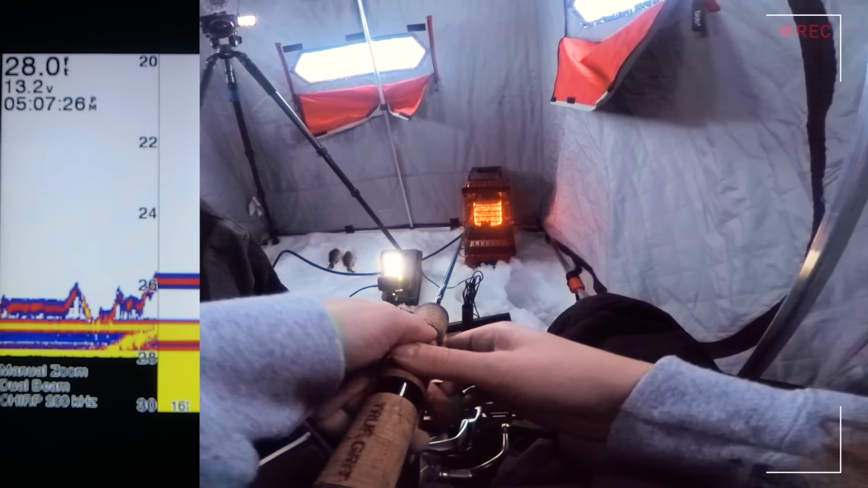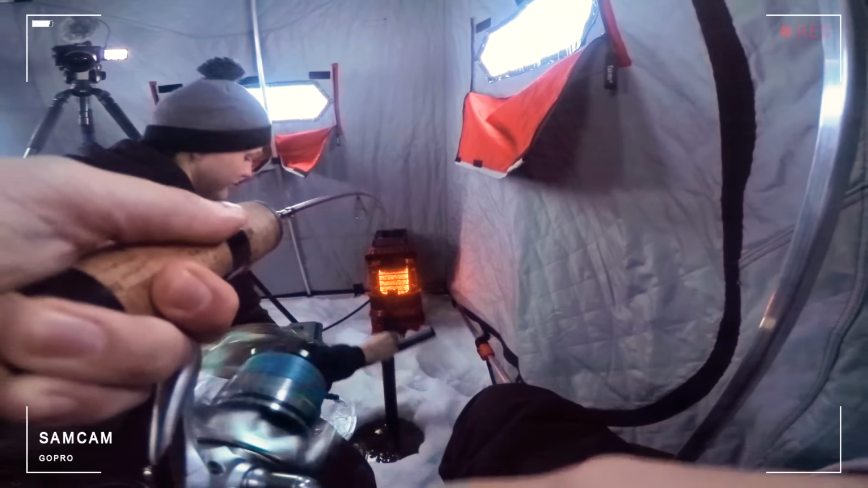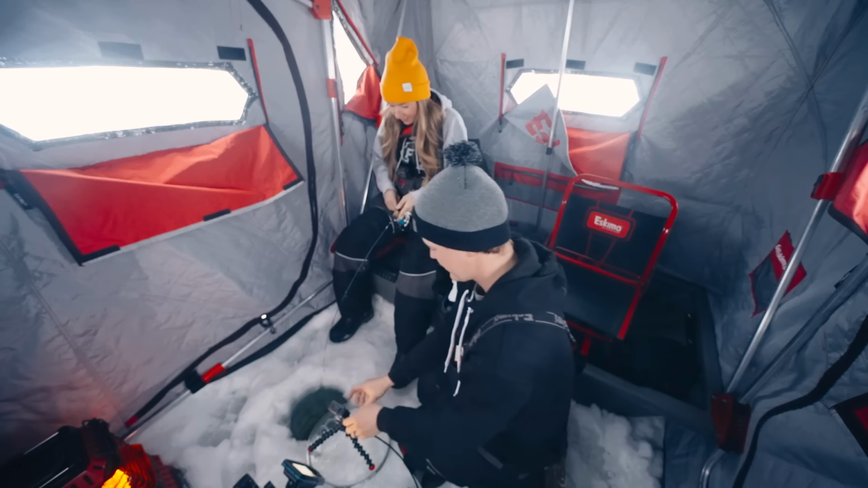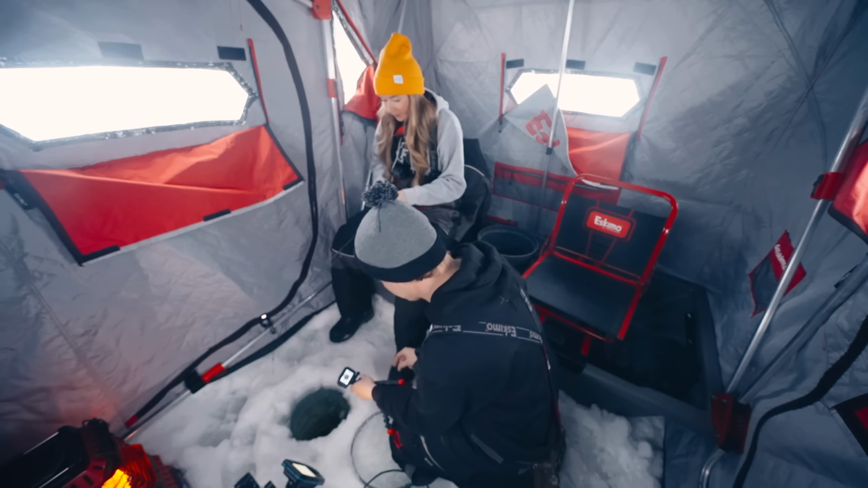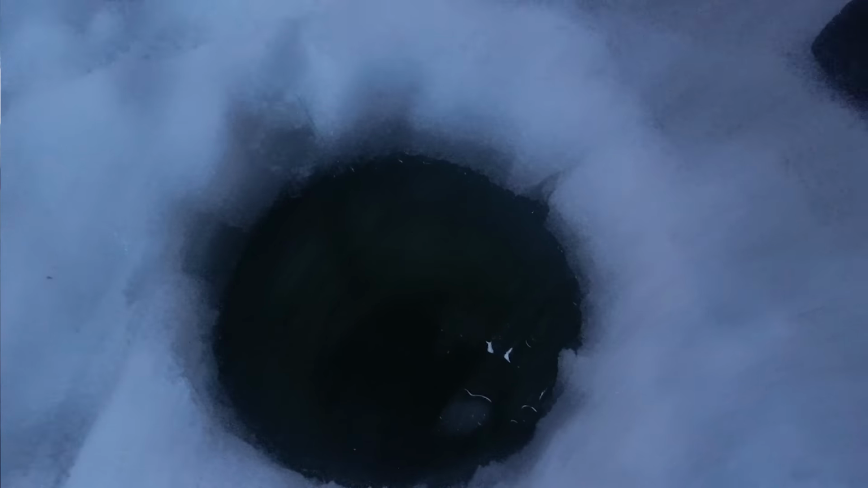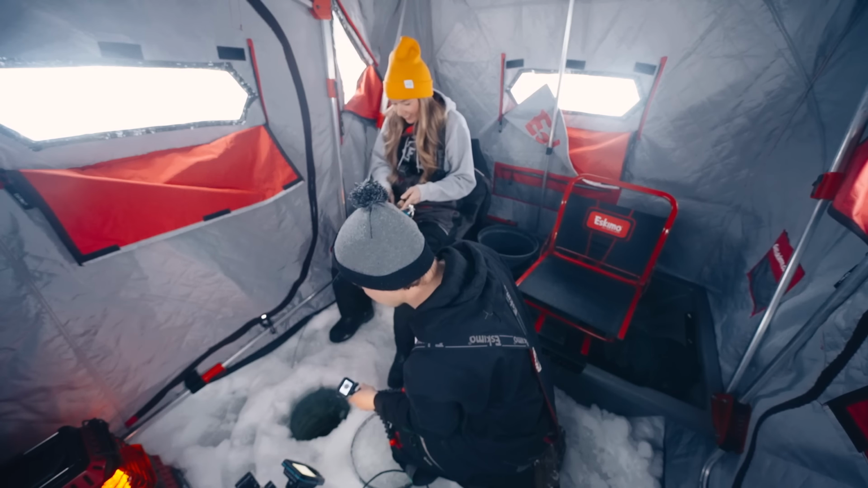Oh. Here we go. Nice mark. Oh, that fish throttled you. It's getting dark. Look at that. Look at that face. This is bigger than I thought. It's gonna be a decent walleye.